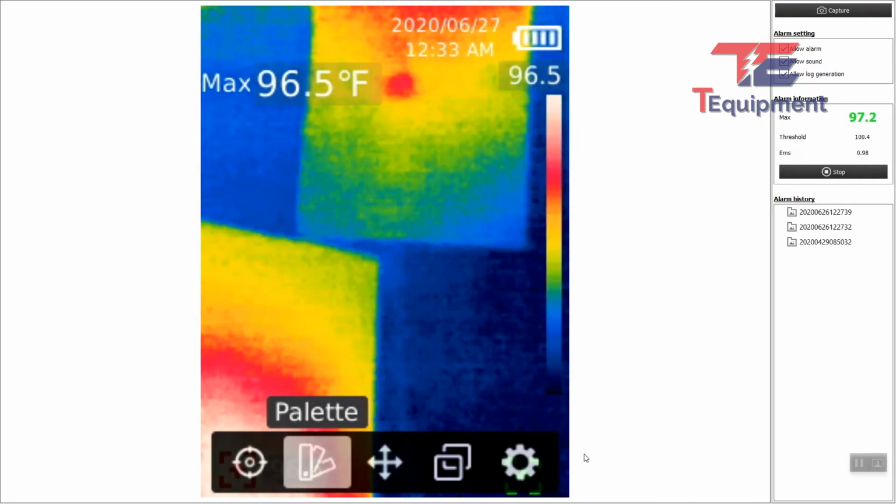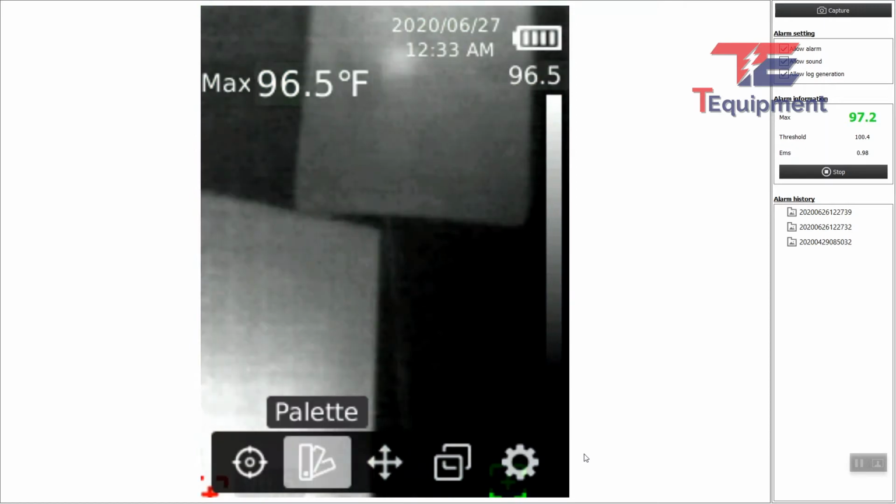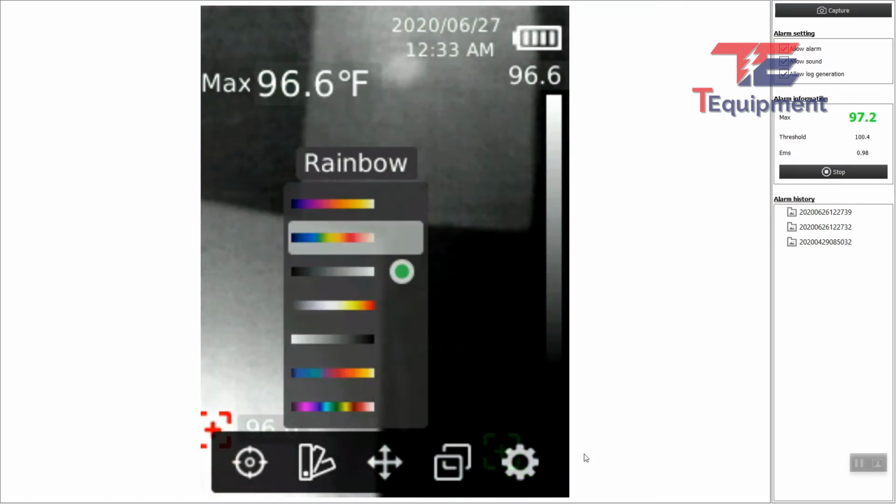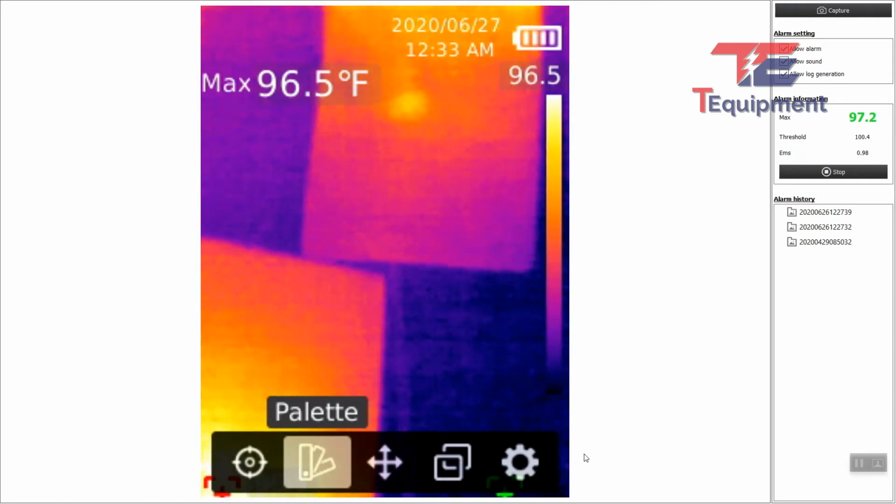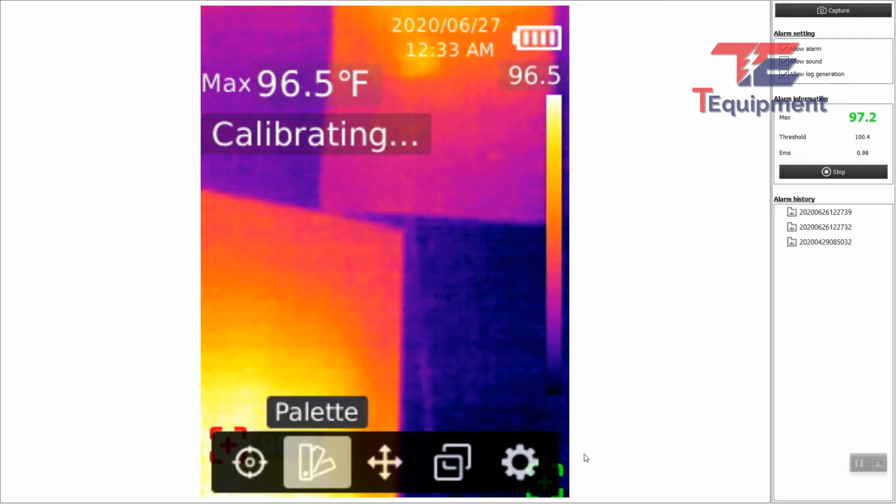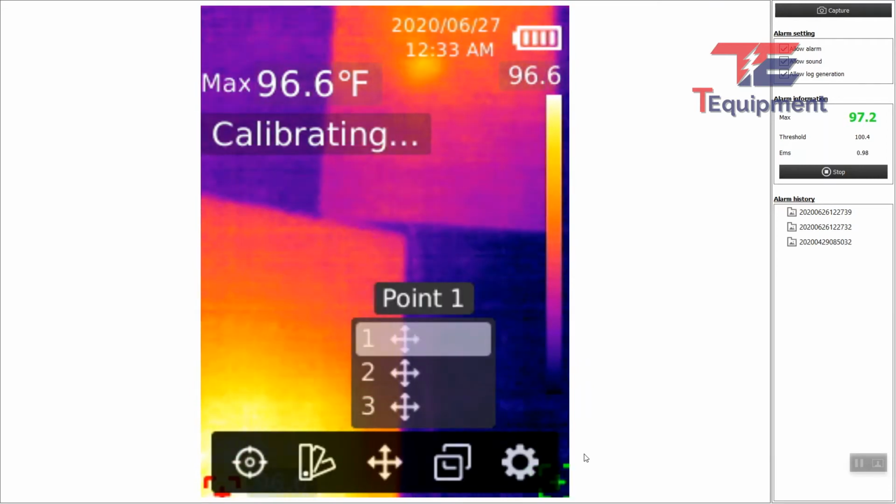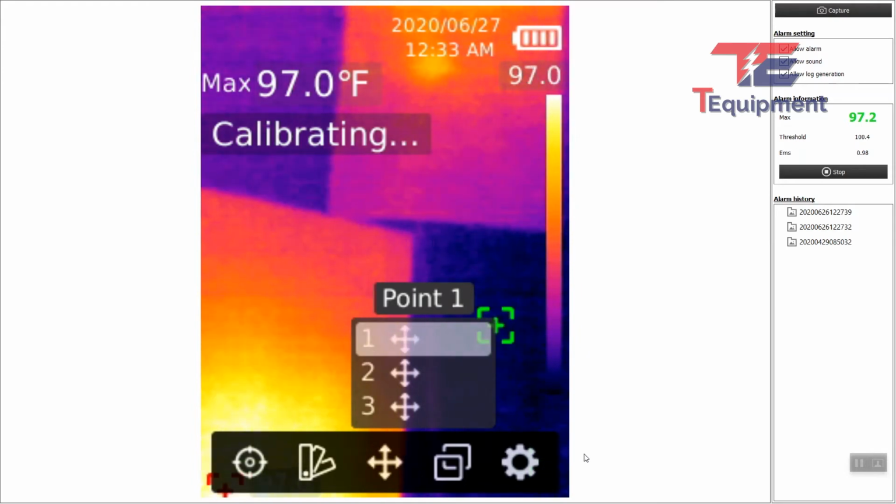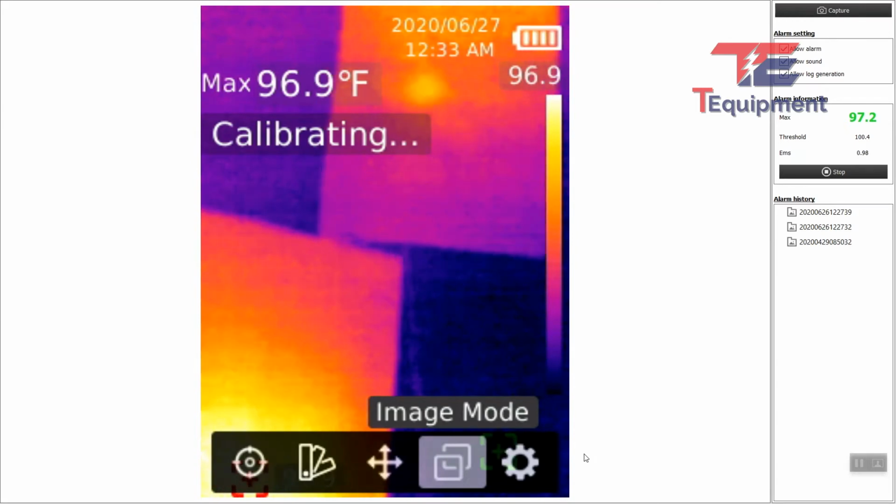Again, this is where you can change some of the range of colors that are shown on screen. These will not actually affect any of the temperature readings themselves. Again, it's more for the graphical aspect. I recommend keeping it on this first setting here. You can also do point temperatures. You can enable these 1, 2 points, 3 points. Again, out of the box, it's pretty much set the way you need it.